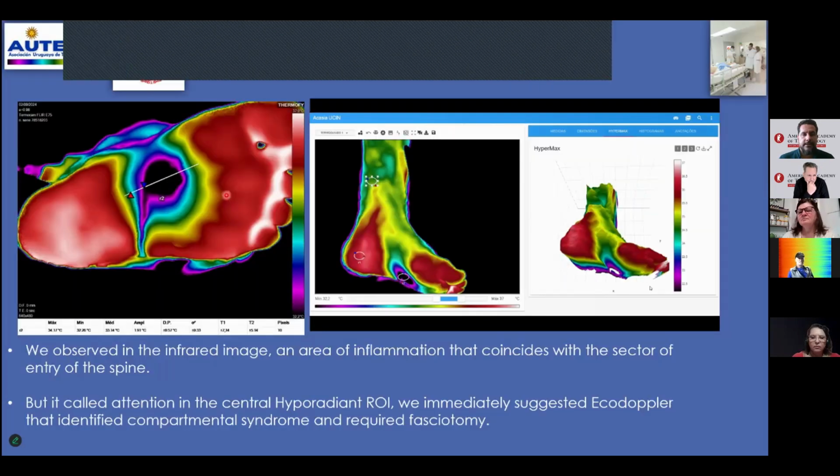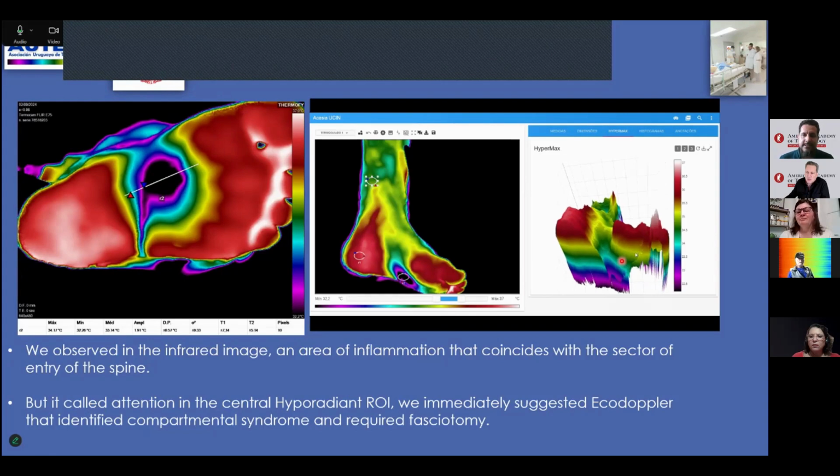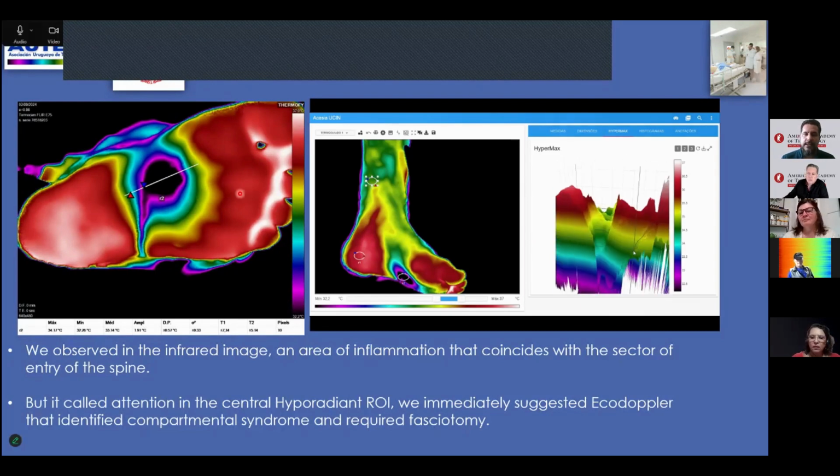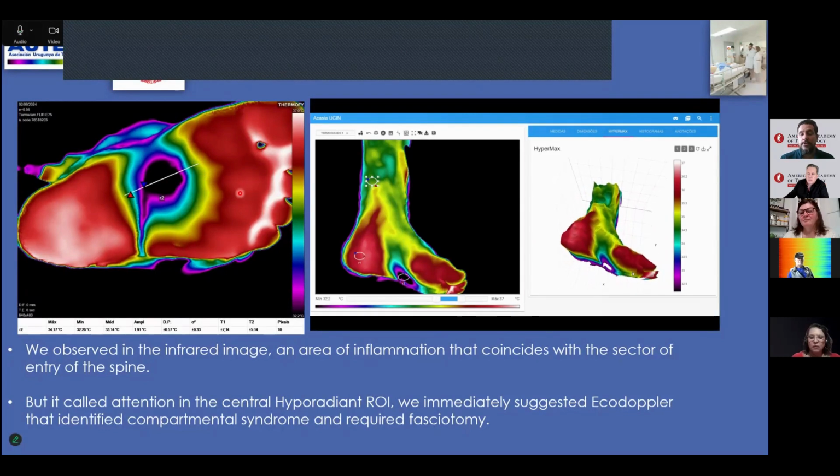This other point, this area, we study the wound from only one profile ROI, and here we see a 3D image from which we observed all regions, and here this is a very cold area. Inside the room, this is hemorrhagic blood and very strong compartmental syndrome. We needed a different area for fasciotomy, and this patient's evolution outcome is good.